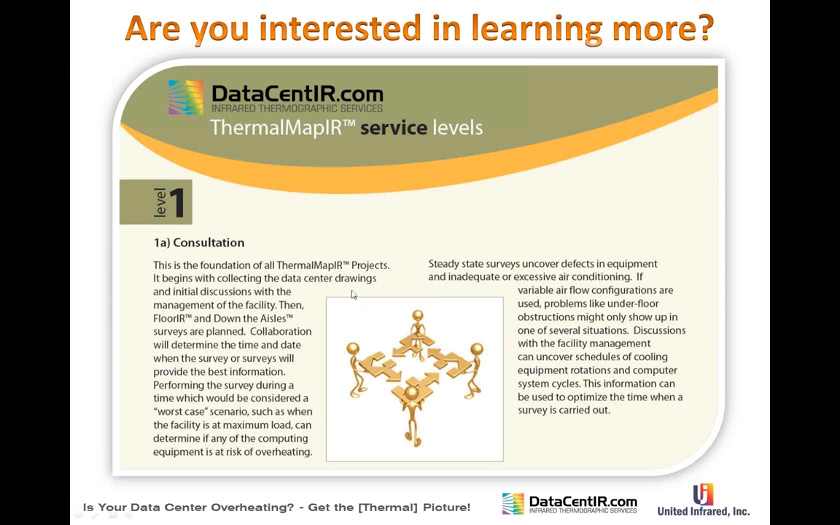1A, level 1, thing A that we do is we want to learn more about the facility. So we go to the facility, or we talk to somebody at the facility, or we do a net meeting, and we get some pictures of the place. Our first step is consultation. Then we look at the drawings, the loads, the HVAC setup, the timing, when do their loads come in, and those sorts of things. And then we customize the surveys based on that. So I can't tell you a per square foot price or per hour or anything like that, but if you're interested in learning more, you just call us.